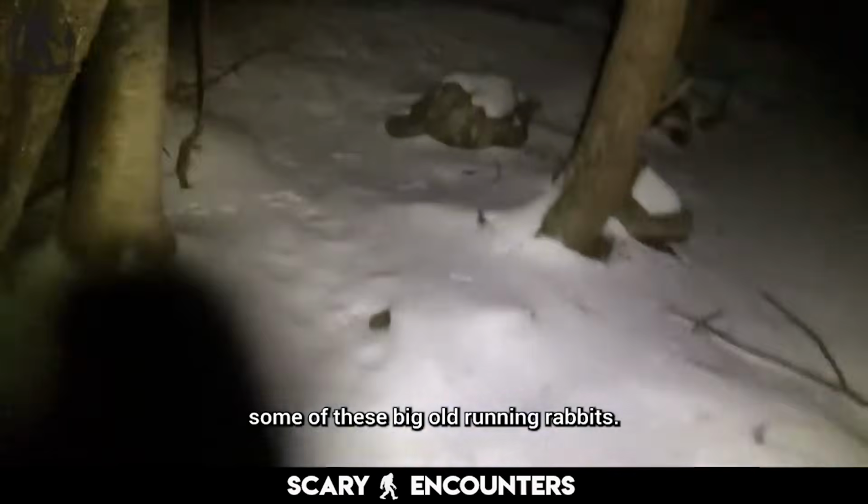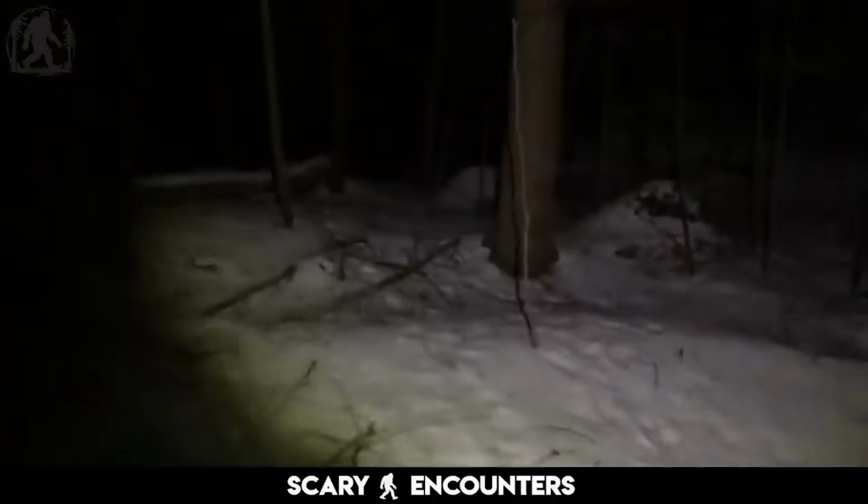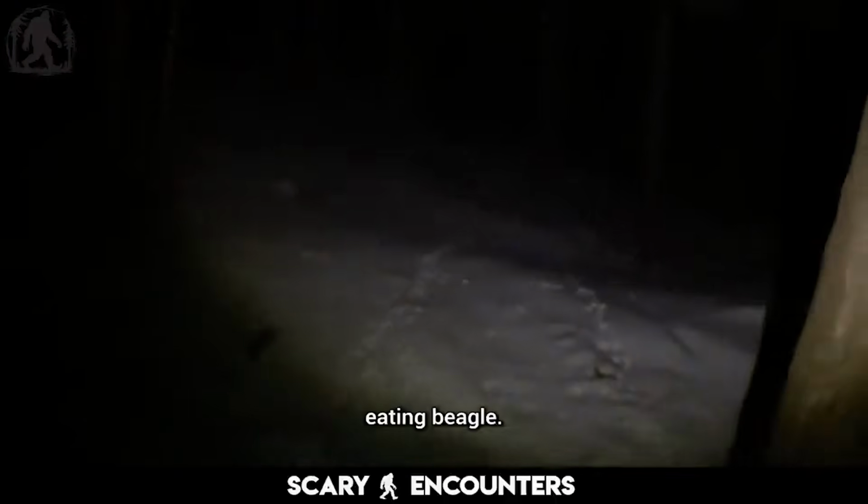Somebody's beagle running rabbits? Maybe that's what they're doing. Somebody's up here hunting rabbit. His dang beagle. Whatever it is, it's large, distant, but undeniably real.